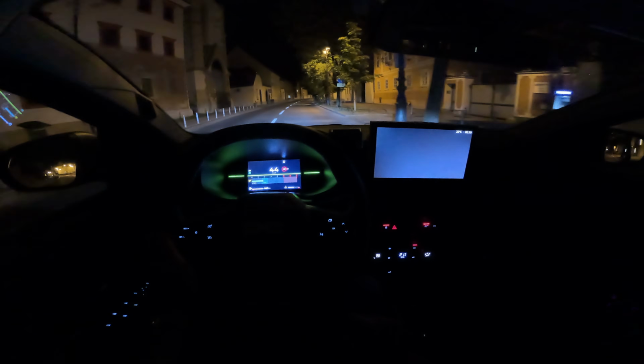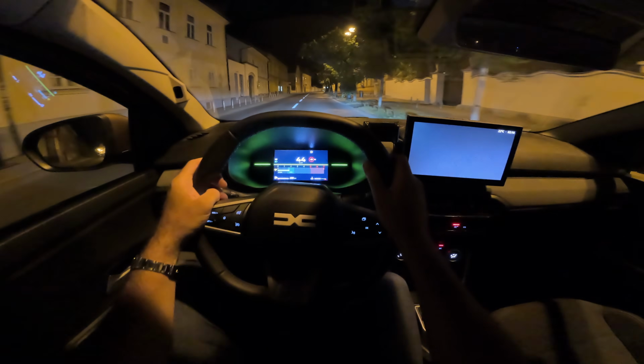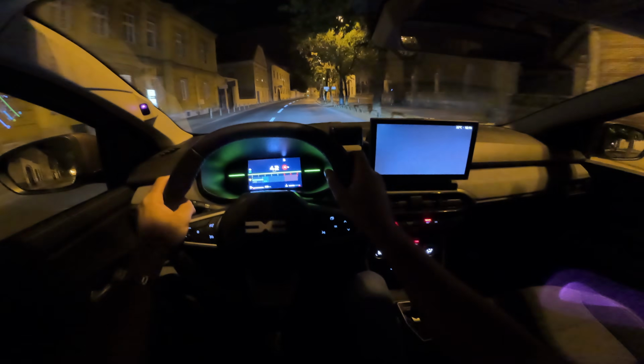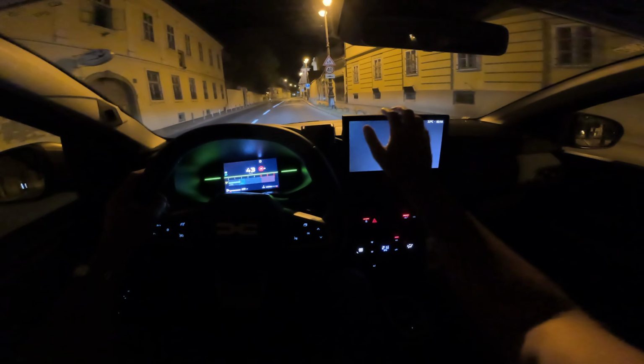By the way, 22 degrees compared to the previous few weeks, very cold, because we had like 36, 37, 38 and even more.